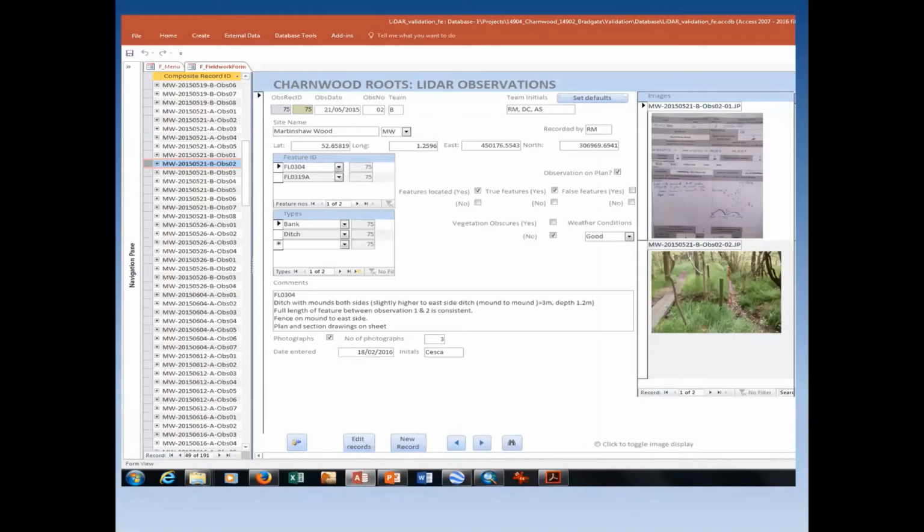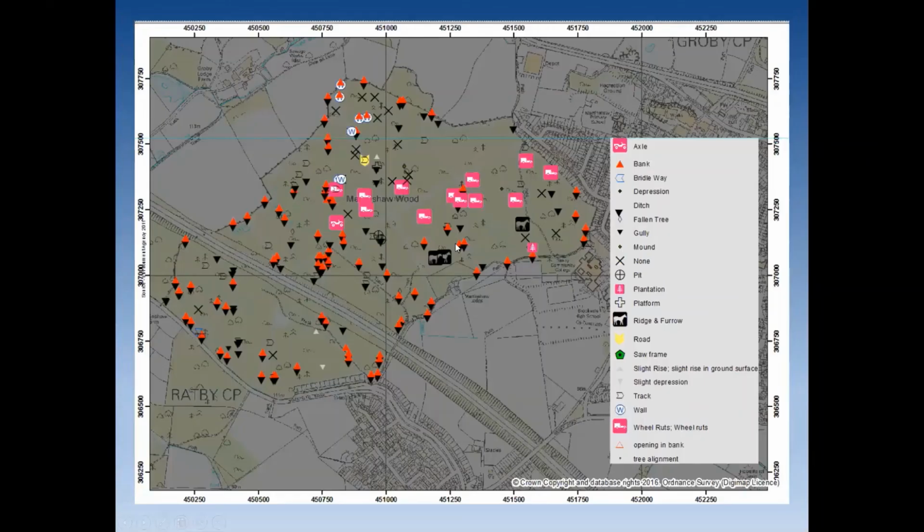So here's a screenshot from the database. Down the left hand side we've got all our observations and their dates, and then in the middle we've got our Lidar feature numbers, and we've got what types of feature have been identified, so a bank and a ditch here, and we've got a photograph tied in there. We've got the coordinate information, the latitude and longitude, and also British National Grid. And so this data is then tied to the GIS. And this is what we start to come up with.